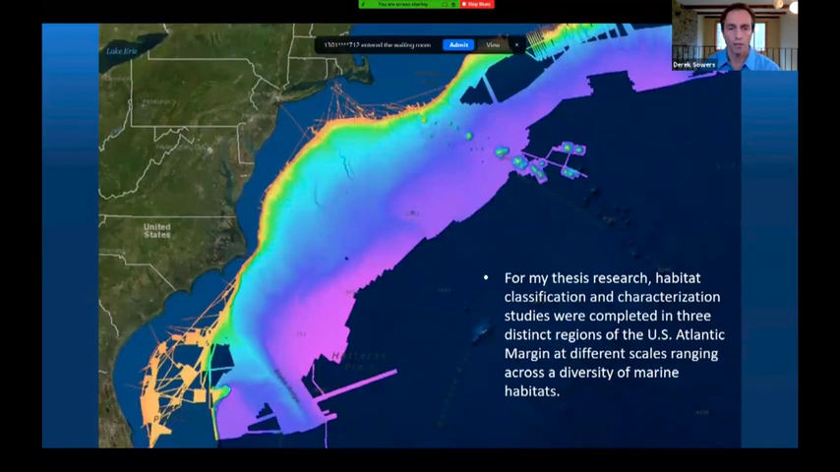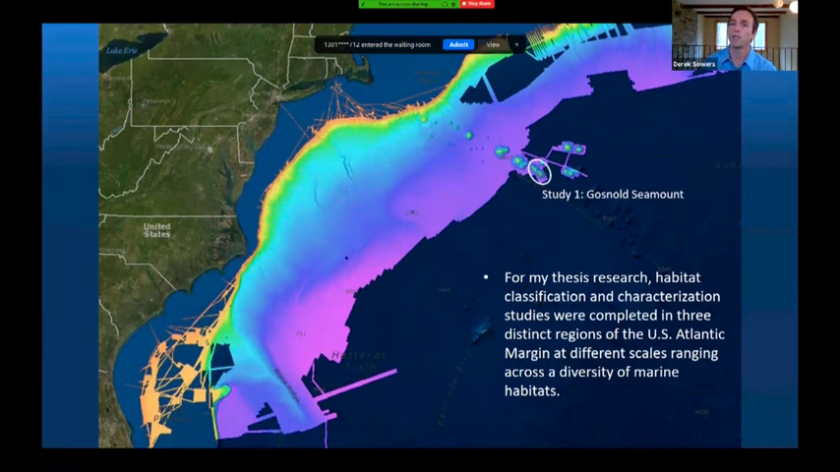So I'm just going to move right into my thesis research. Habitat classification and characterization studies were completed in 3 distinct regions of the US Atlantic margin. So you can see the US East Coast here and this massive area offshore. I looked at 3 different scales and diversity of marine habitats. The first study was completed offshore in the New England seamount chain on Gallsnold Seamount.